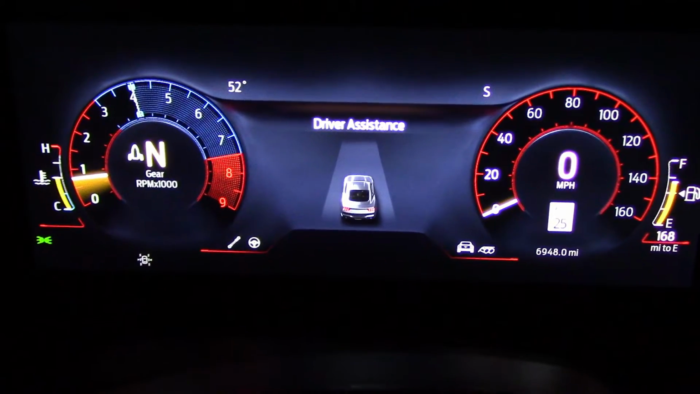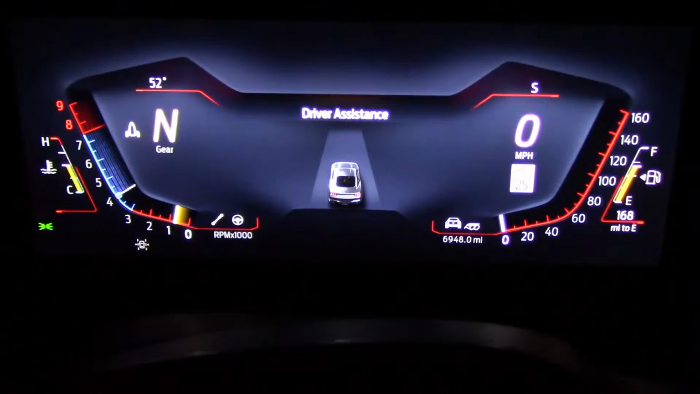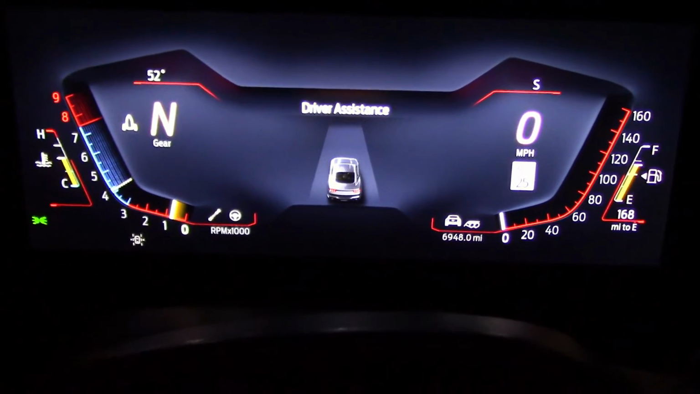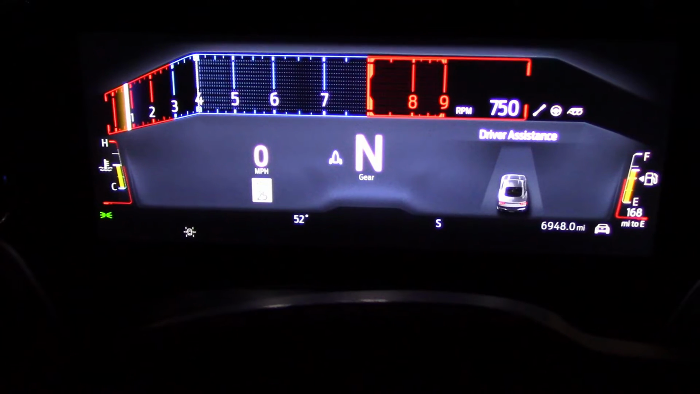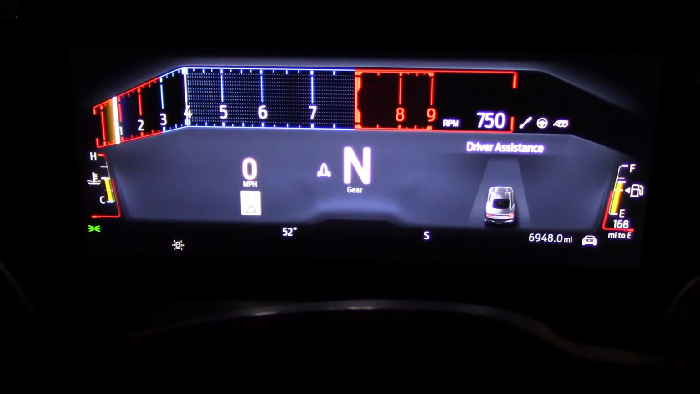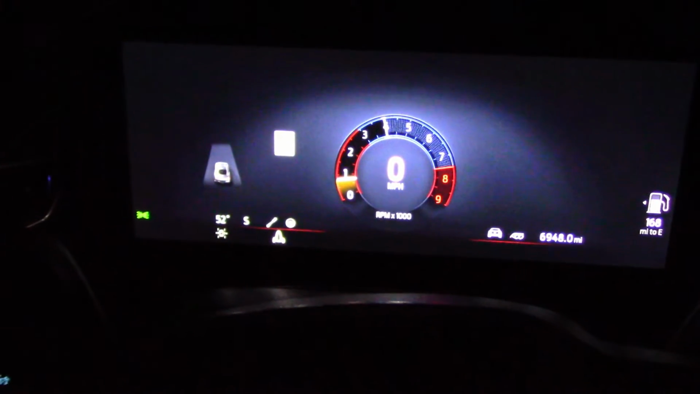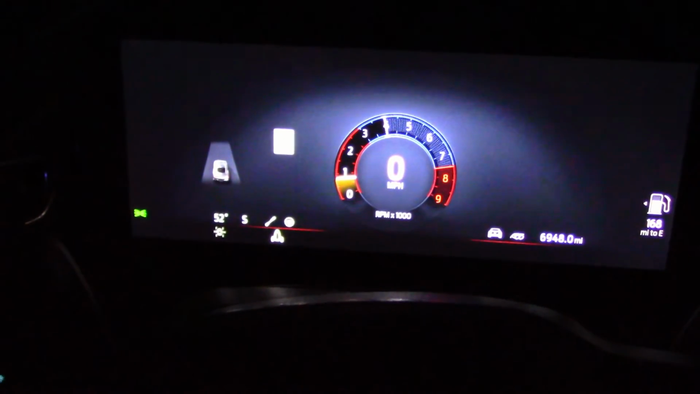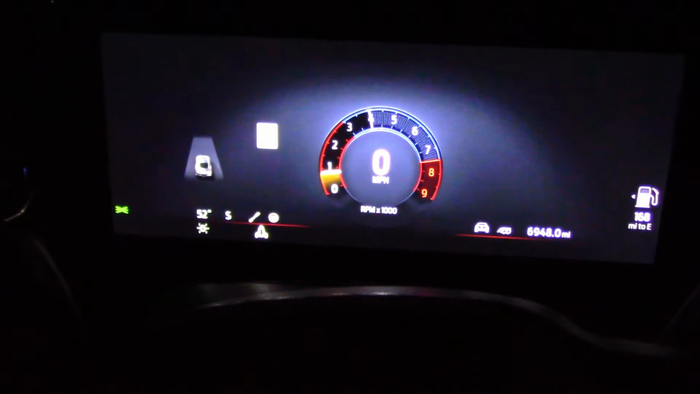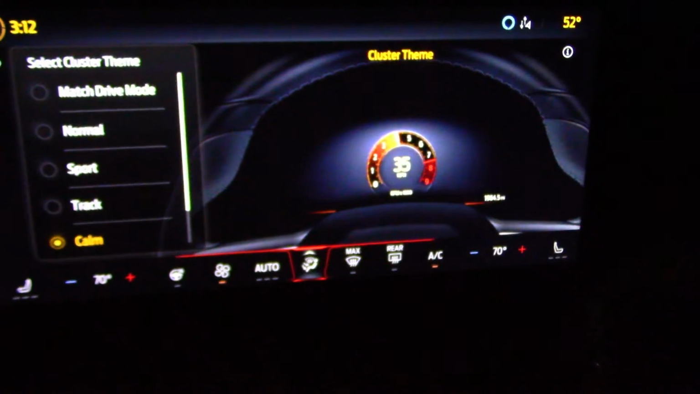Here you have the normal mode for general driving. Looks pretty good. The sport mode, a little bit too Star Trek-y for me. And the track mode. This is great for racing around corners and really lights up the car at night. One of my favorites. And the calm, where you don't show too much, but this is great for long highway trips where you don't have everything blaring in your face. So take your pick. It's all there on the screen to pick from.